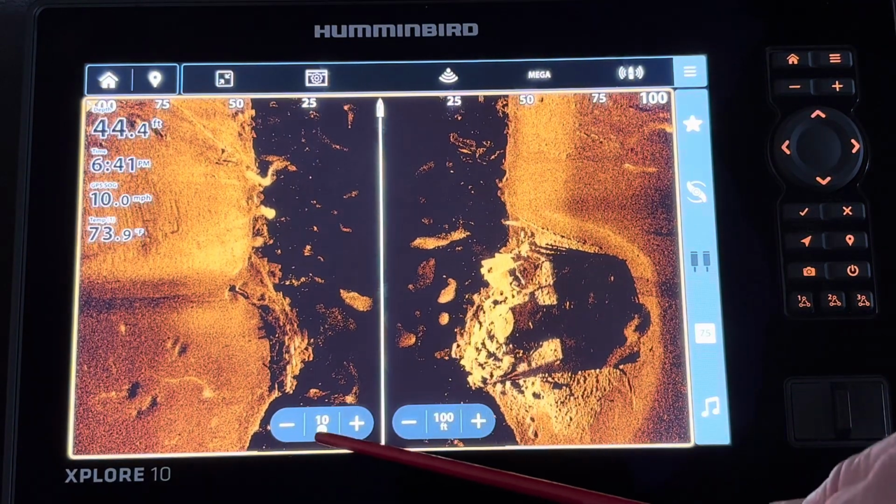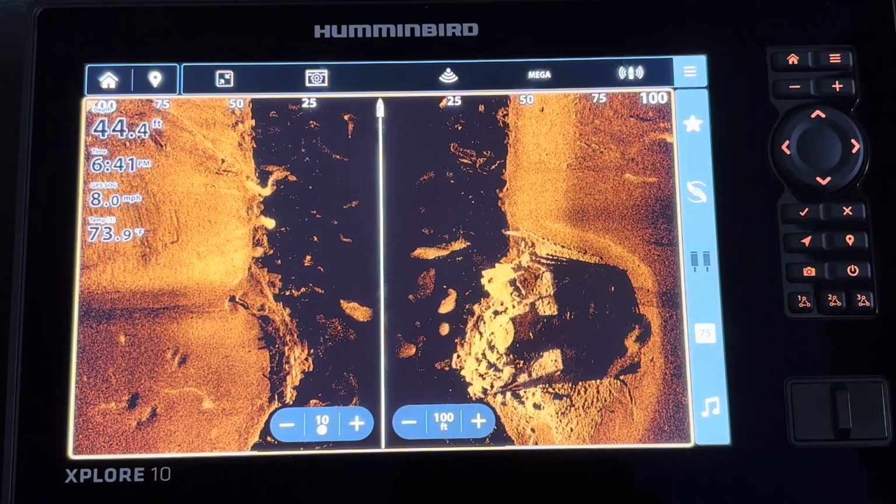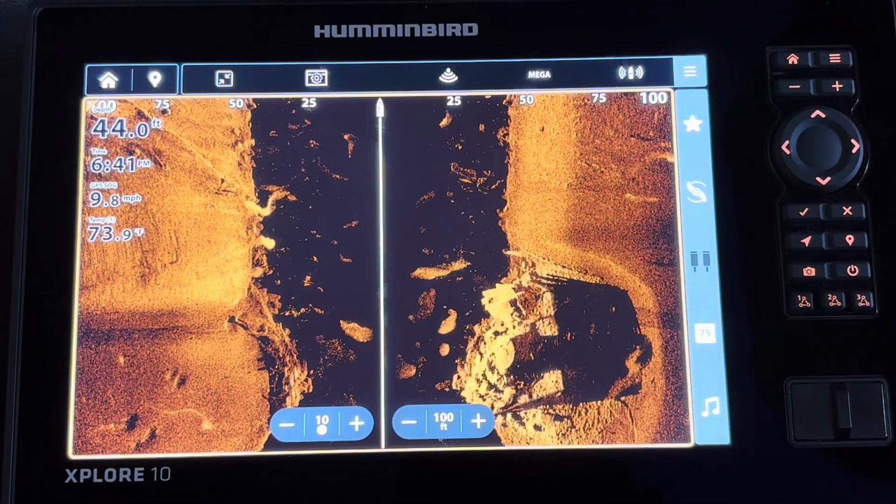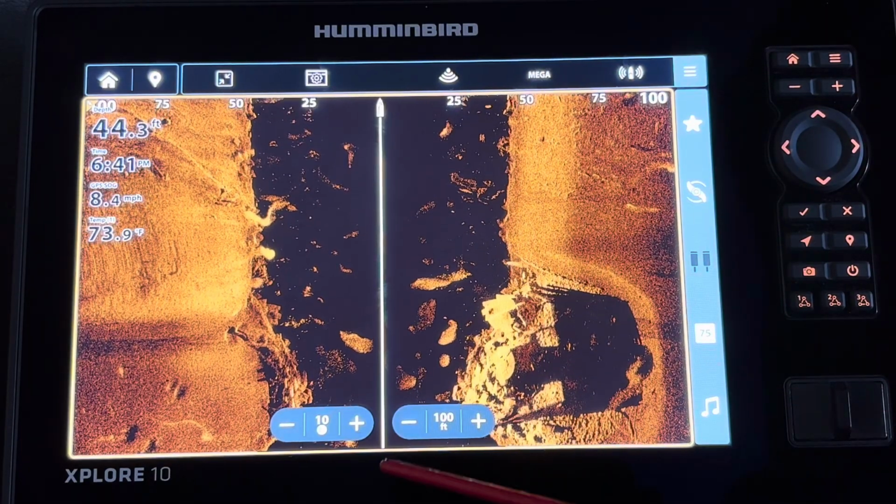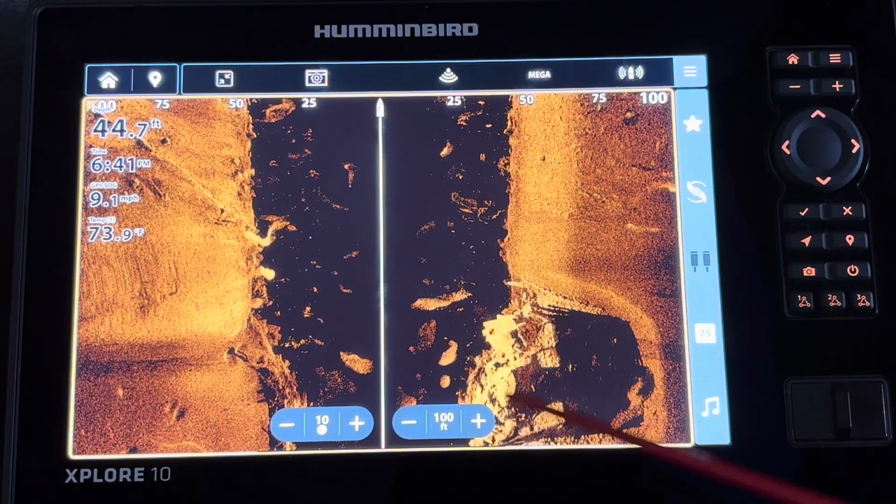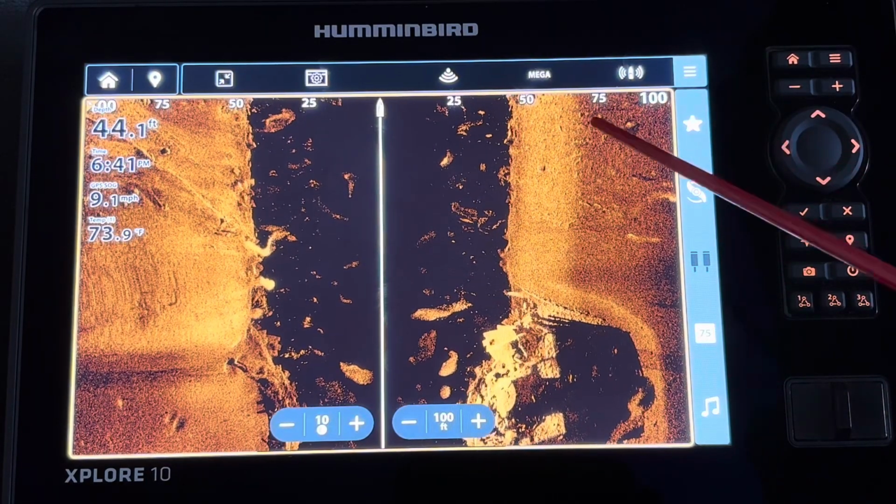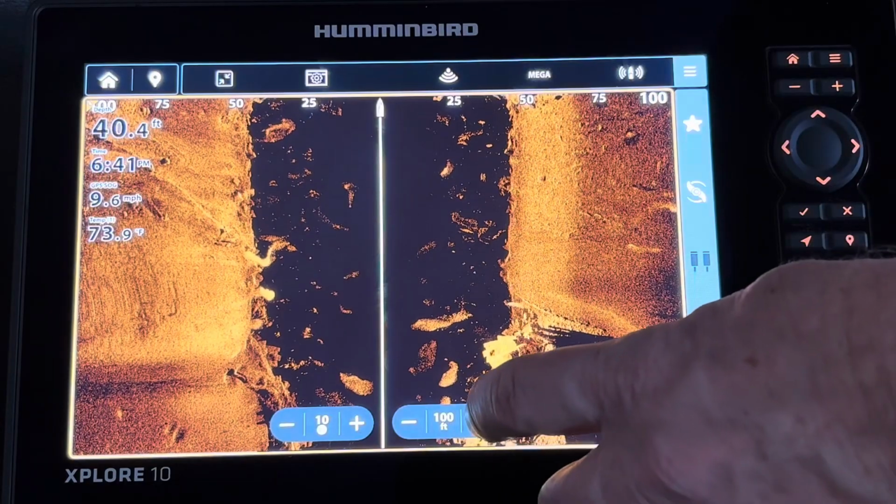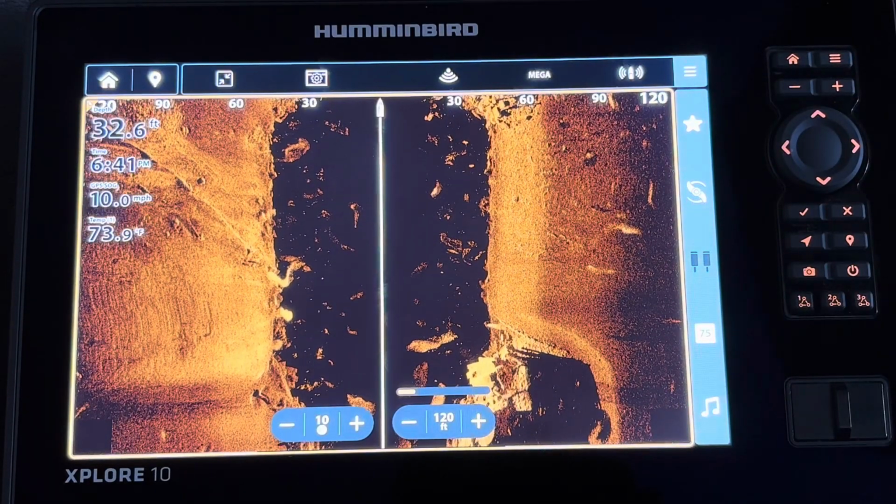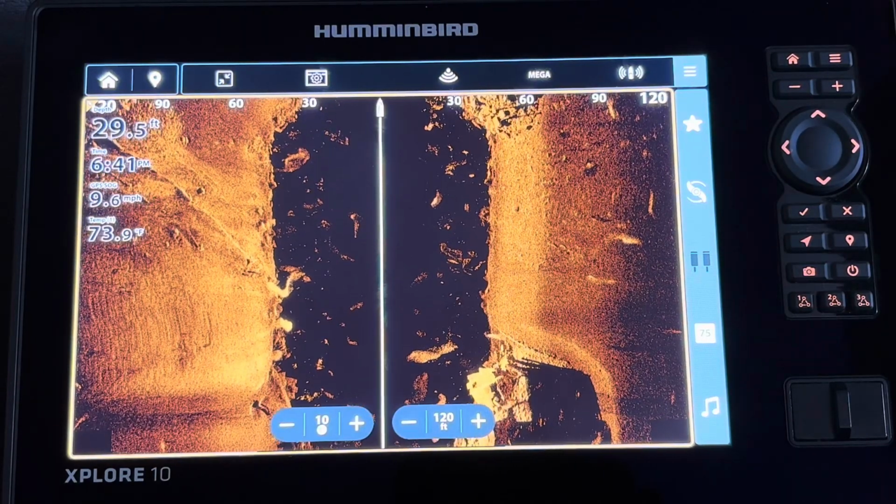The in-pane touch targets are specific to each sonar that is up on the screen. In this case, we have side imaging, so I can do the plus minus on the sensitivity, or I could either increase or decrease the range here for my side imaging. So again, I can go out to 120, or I could minus it to whatever I wanted to.